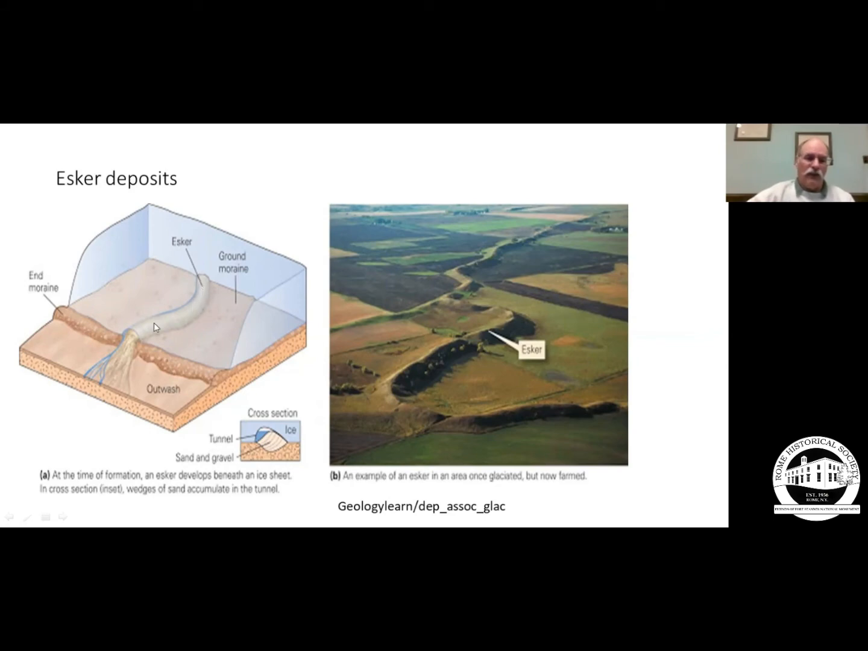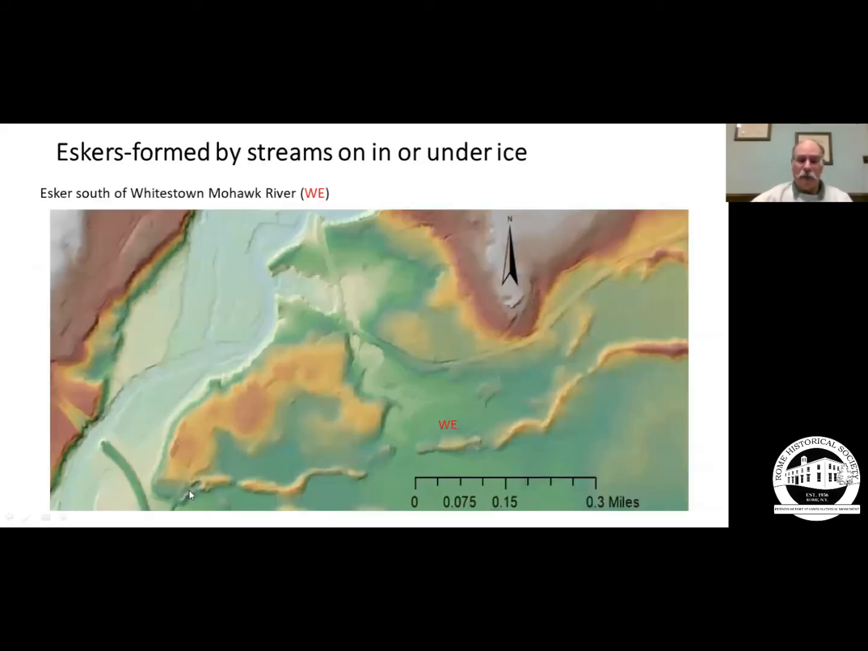Here we have an esker, an end moraine. Here's the end or terminal moraine. Here's the esker. So this area indicates right near the ice margin, right near the edge of the ice. So you can see where the ice would have been, and now you can see the land as it appears today. Here's an esker that formed over near Whitestown, the Whitestown or Whitesboro esker.